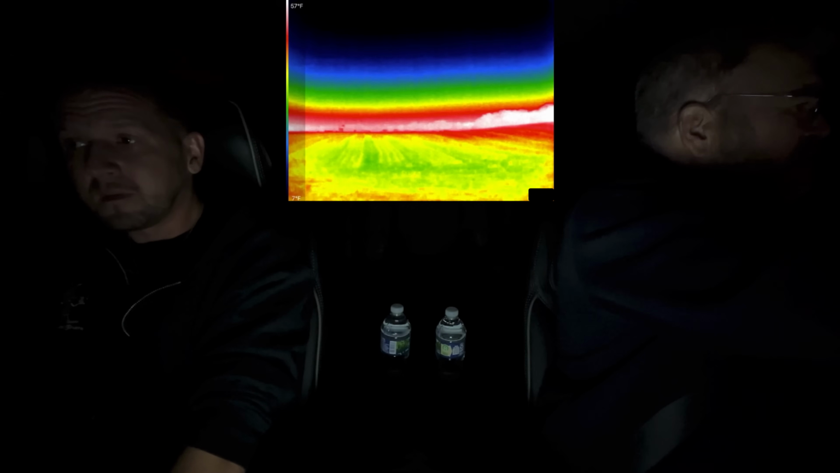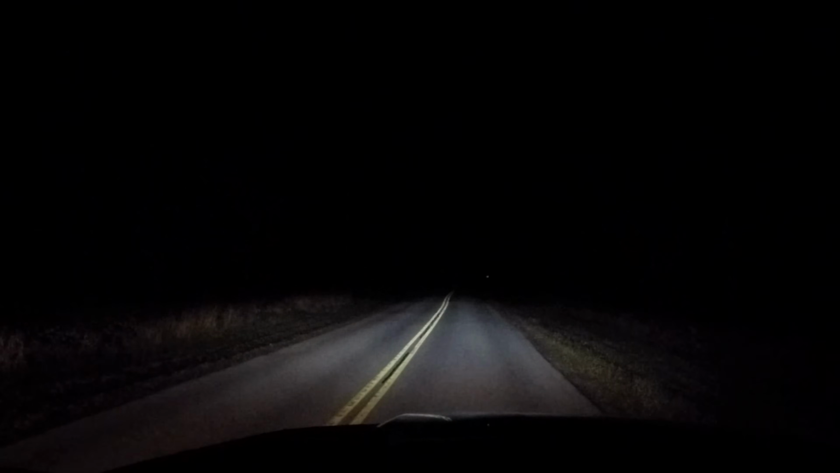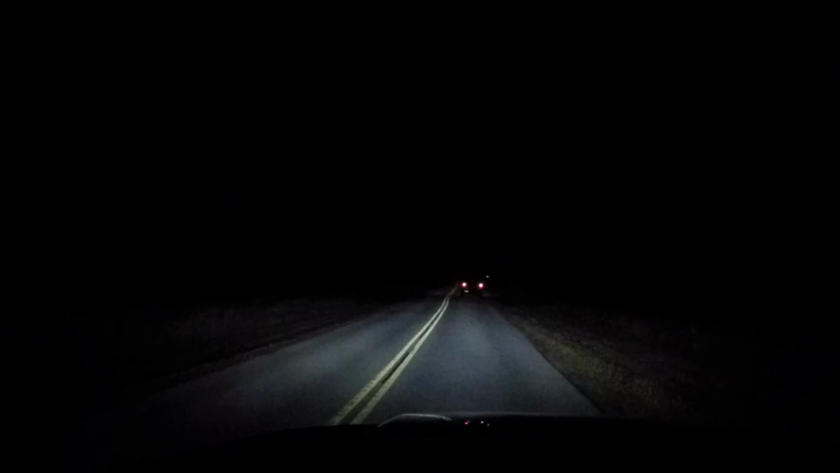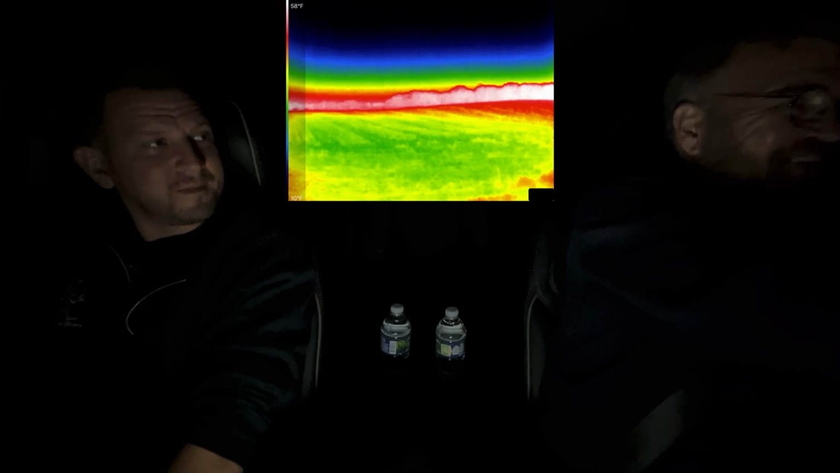This guy does not want to pass us, so we'll just put it in park. It's funny, every time we find something, a car comes, right?